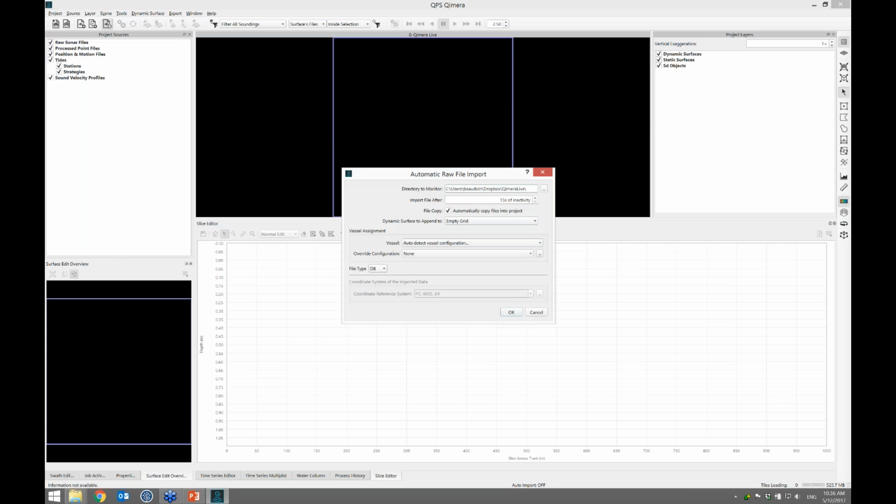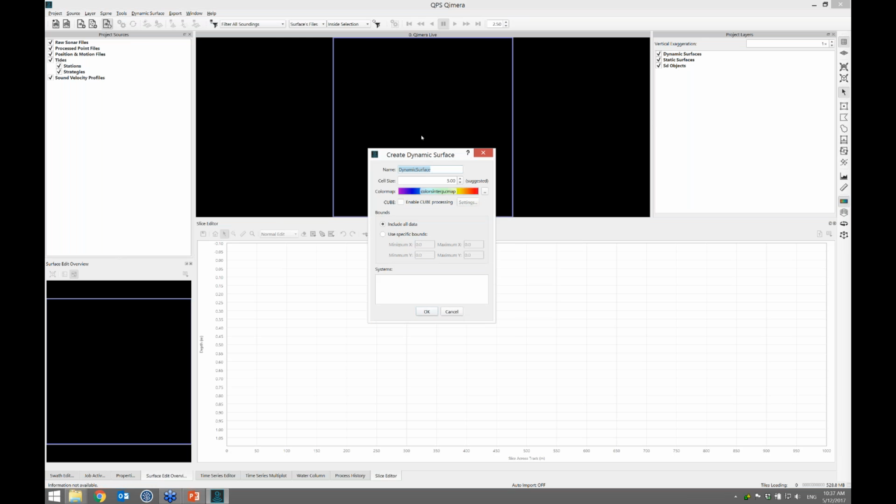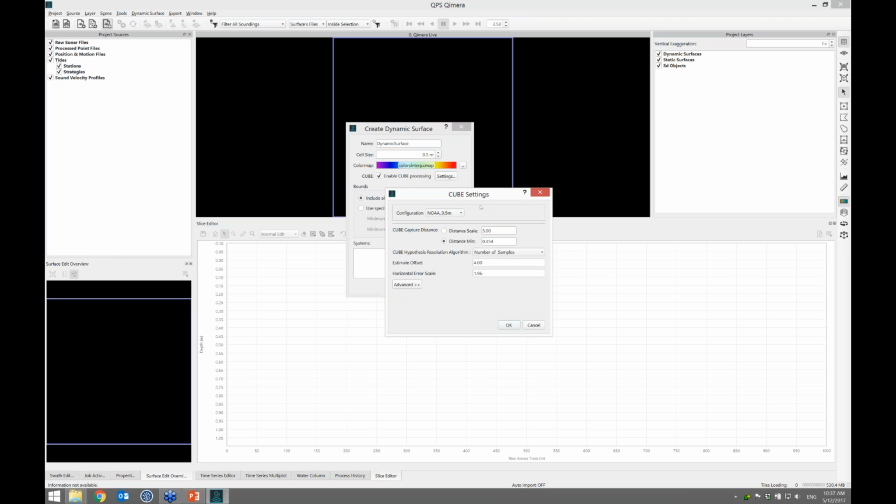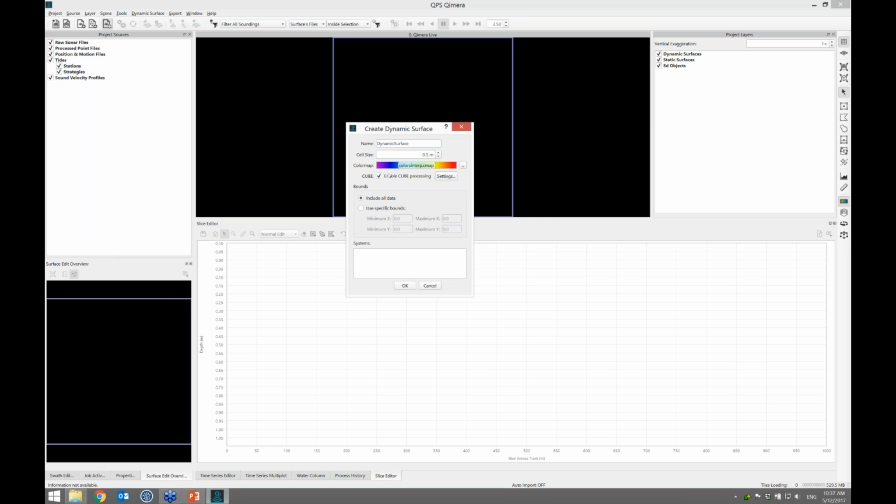And this brings up the same dialog that's been before, and now I just select that I want to bring in .all files. I believe they'll be coming in WGS84. And I click OK. And it says, when that comes in, you'll want to make a map, of course. And I say yes. I'm going to pick my resolution. And I'd like to do cube on the fly. So what I'll do is choose the NOAA 50 centimeter cube settings. And I click OK. And then I click OK.